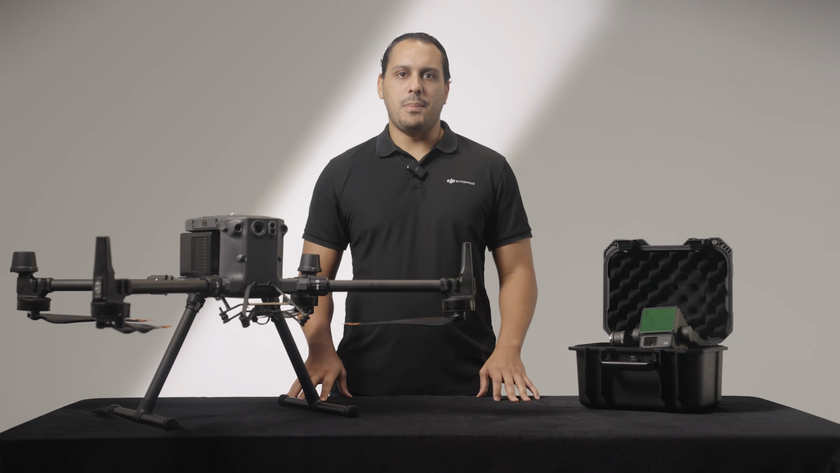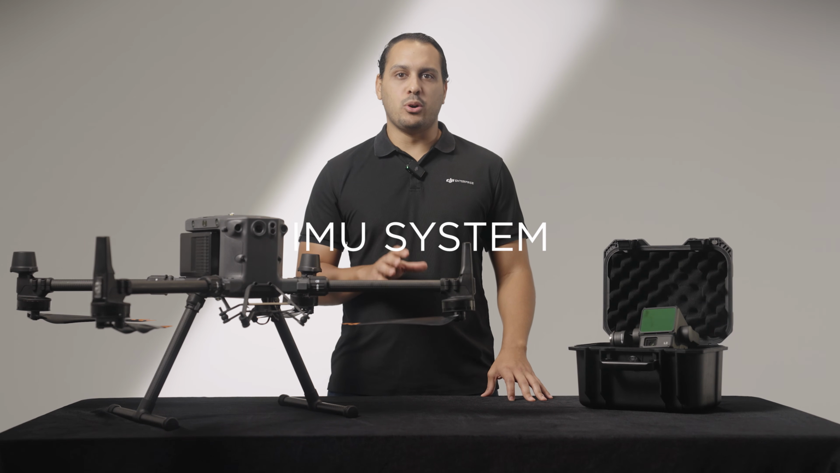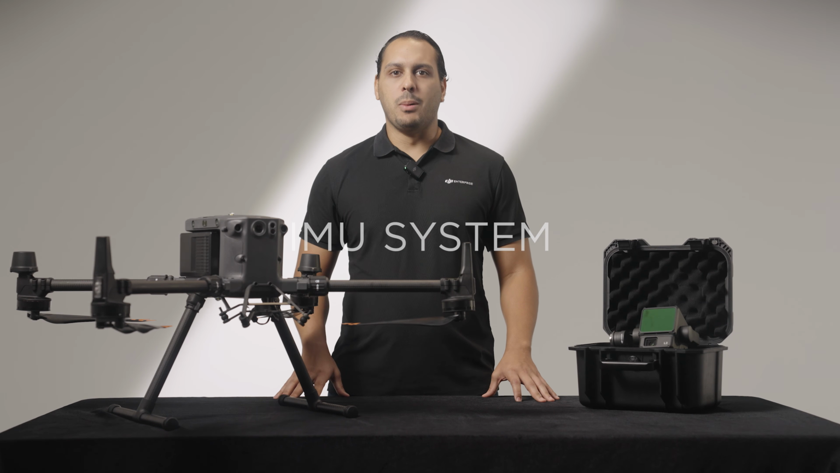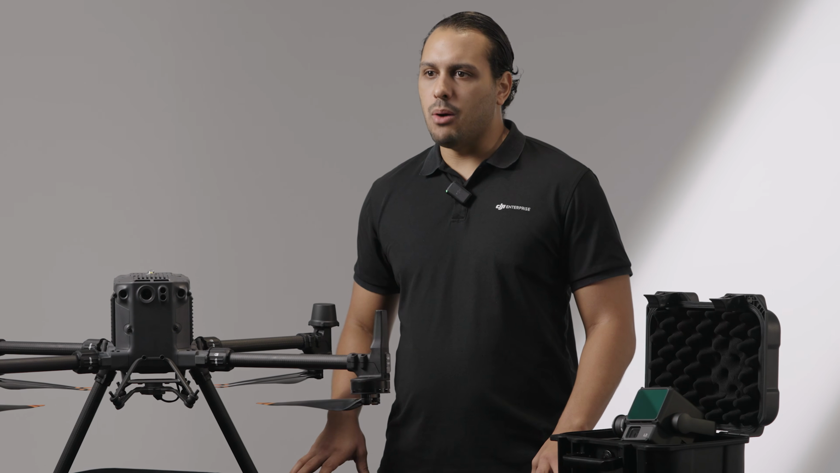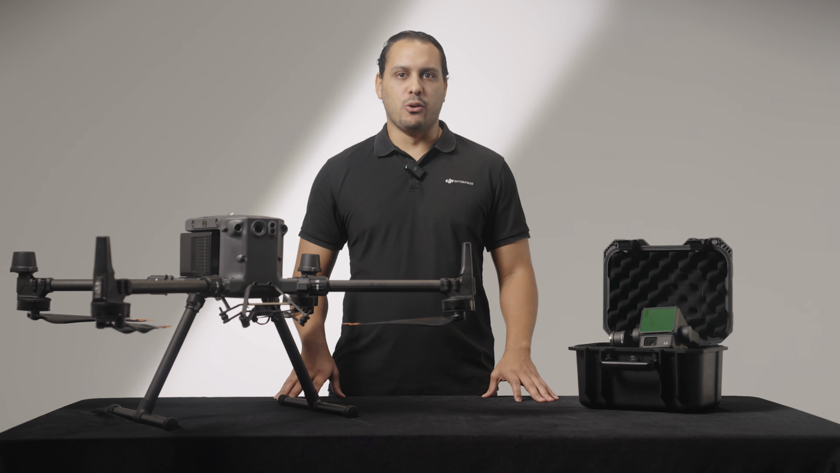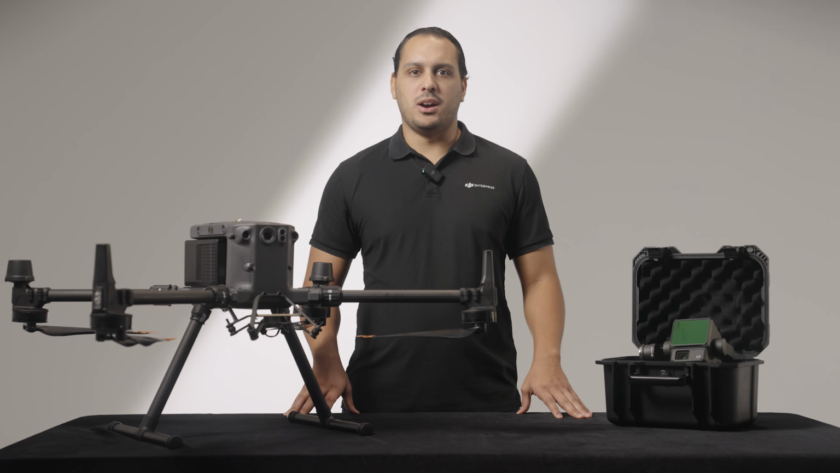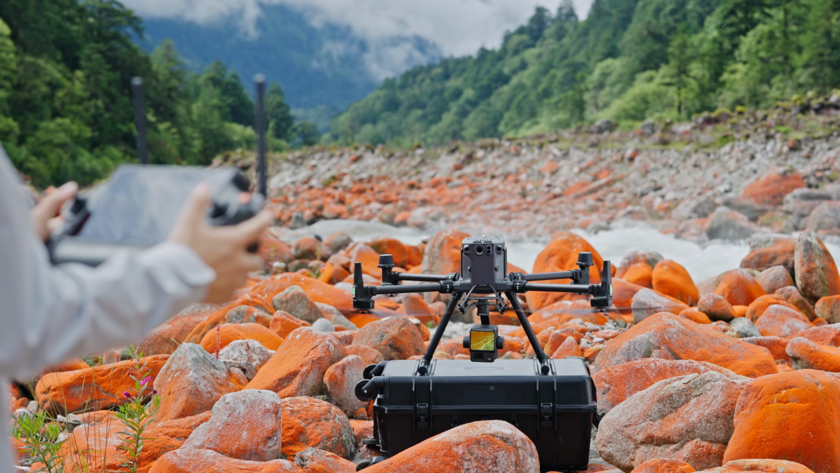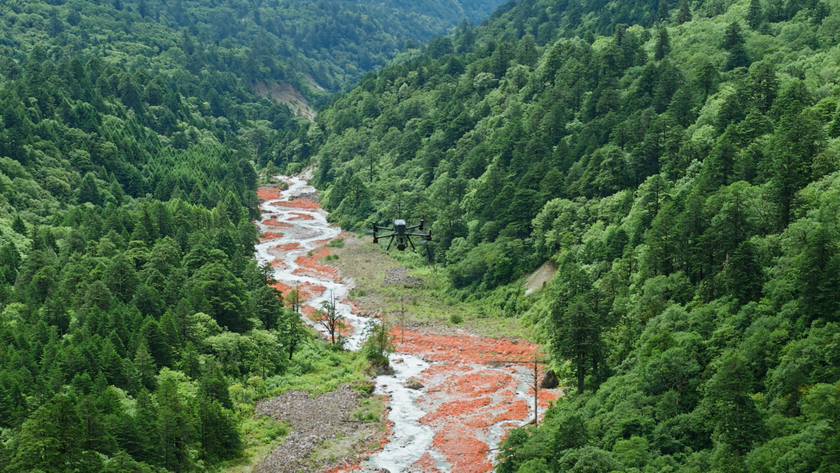Now, let's talk about the inertial navigation system of the L2, which is a really important aspect of any mobile LiDAR system. With the previous L1, you had to power up the drone and wait up to 5 minutes for the IMU to warm up before you could use it. Now, with the L2, you don't need that warm-up process. So you can start capturing data as soon as the system is powered on and has RTK connectivity.